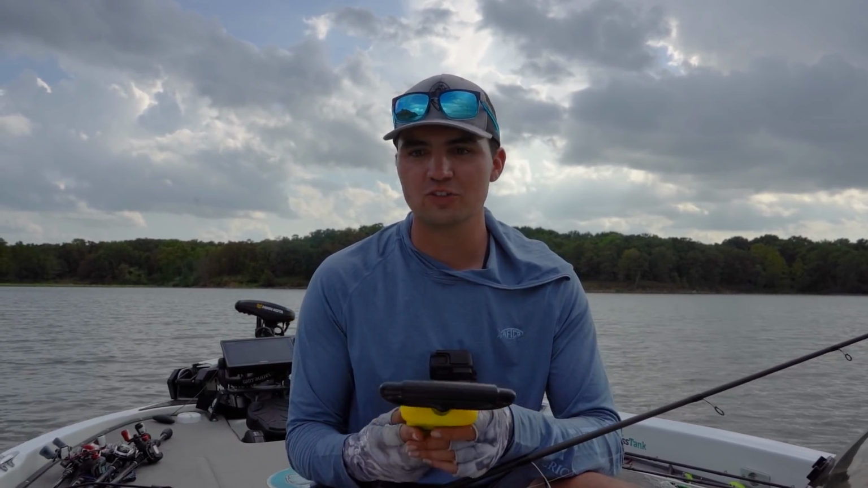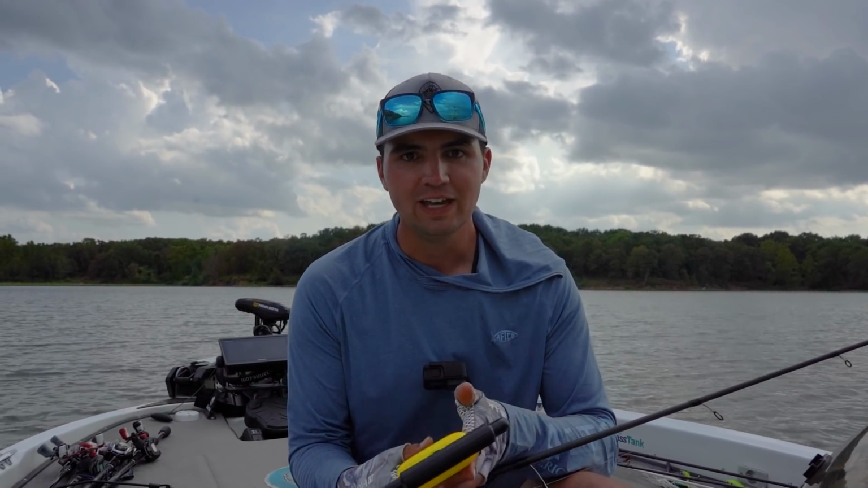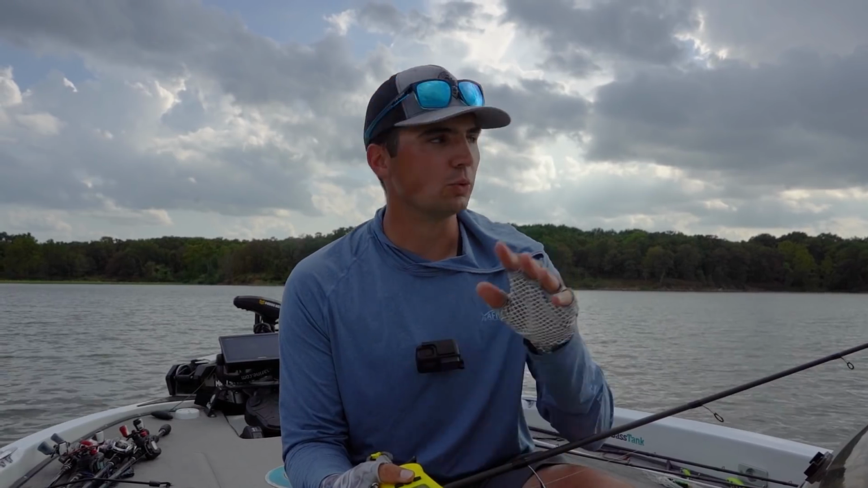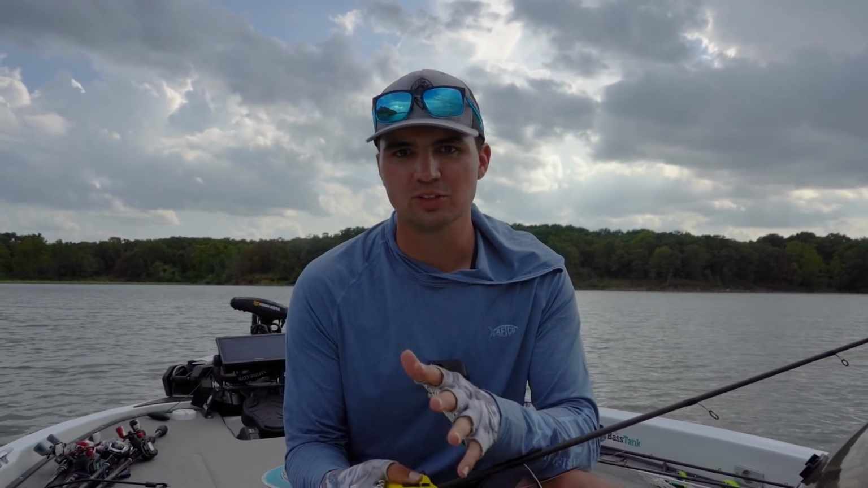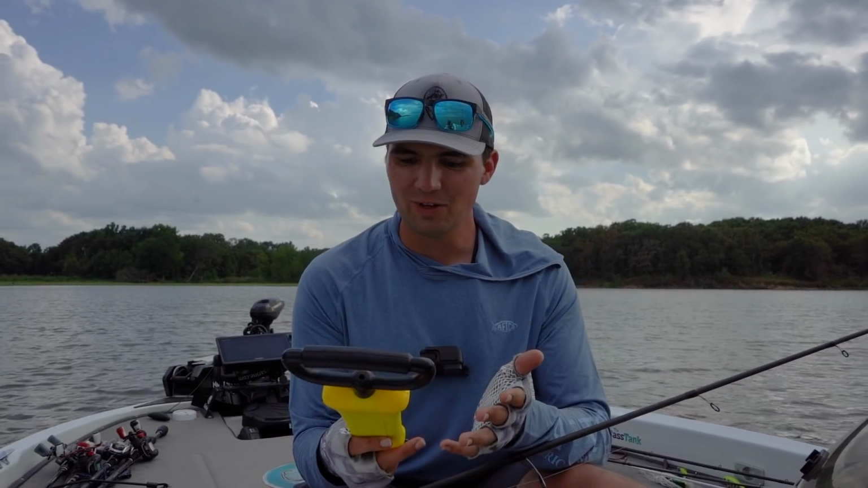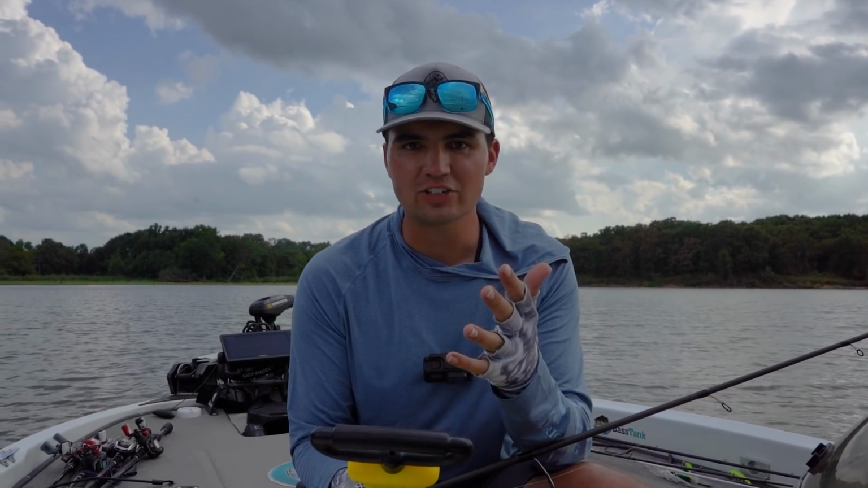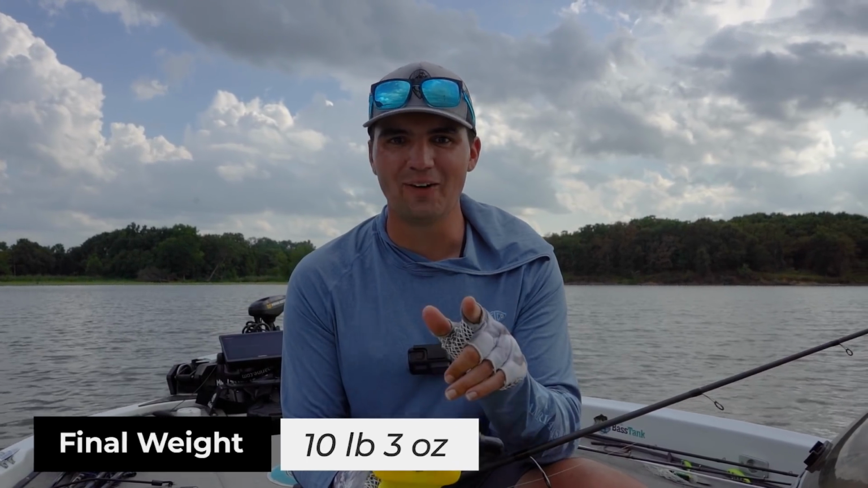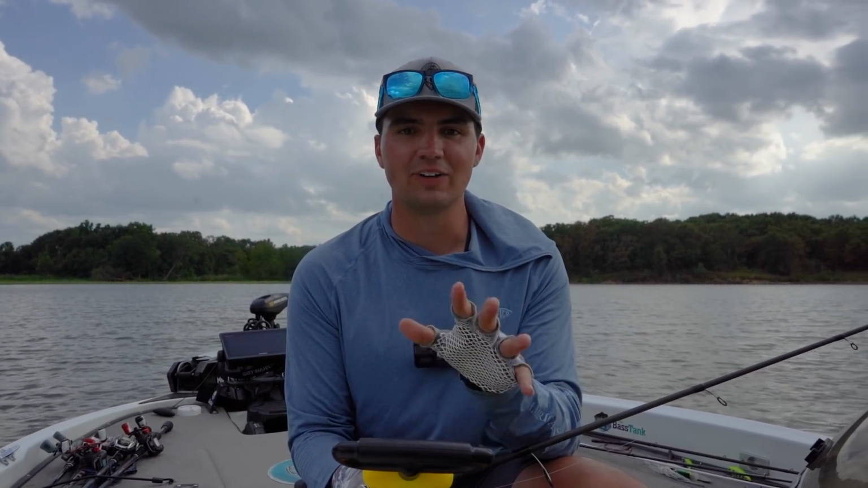I only fished offshore on these shell beds for about 2.5 hours. In that time, I found 6 different individual shell beds, and then refished a couple different times that look really promising. But for today, we only managed to catch 5 fish for 10 pounds, 3 ounces. Fortunately, we did all of our damage in about an hour, so that's pretty good, and we did manage to get 5 fish in the boat.